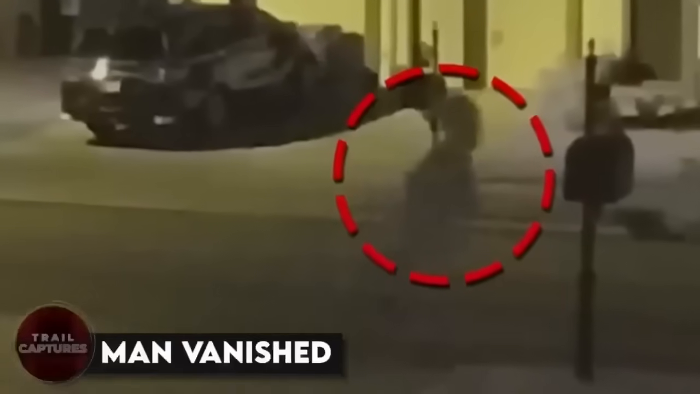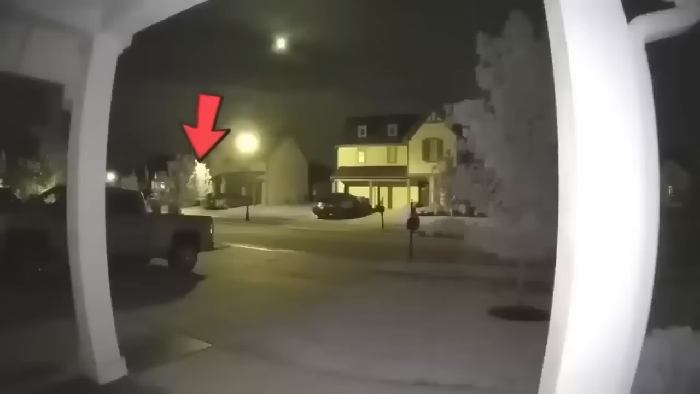Man vanished. This Ring camera recorded a man walking on the street at night, but just after a few seconds, he appeared to have vanished in thin air. It was in the middle of the camera's view, so we cannot say that he may have walked to the edge of the view. Now, how did this happen and who exactly was the man? This answer remained unknown, as the woman whose camera recorded it said she had never seen him before.